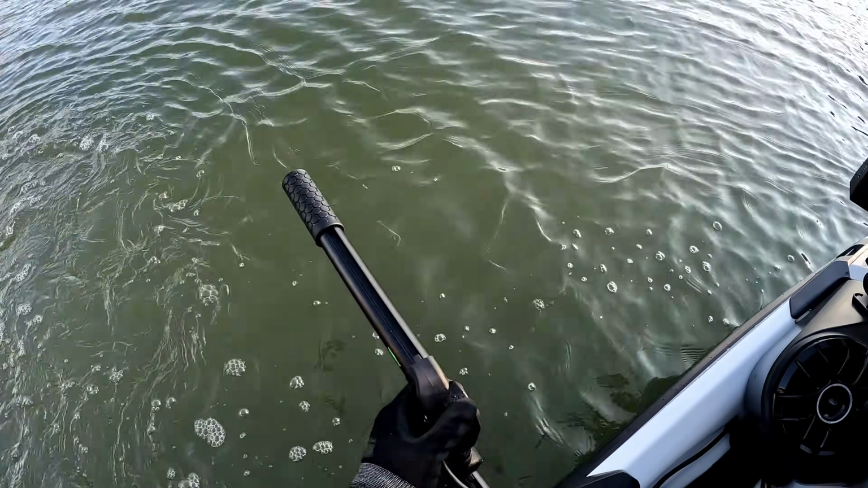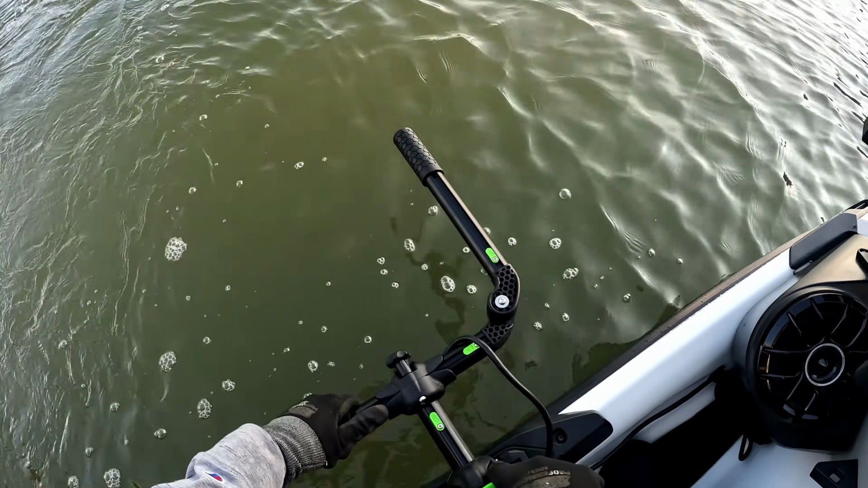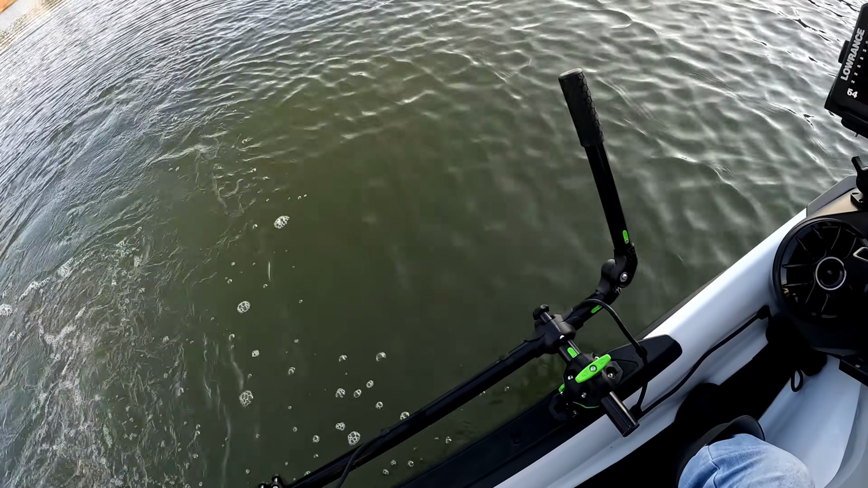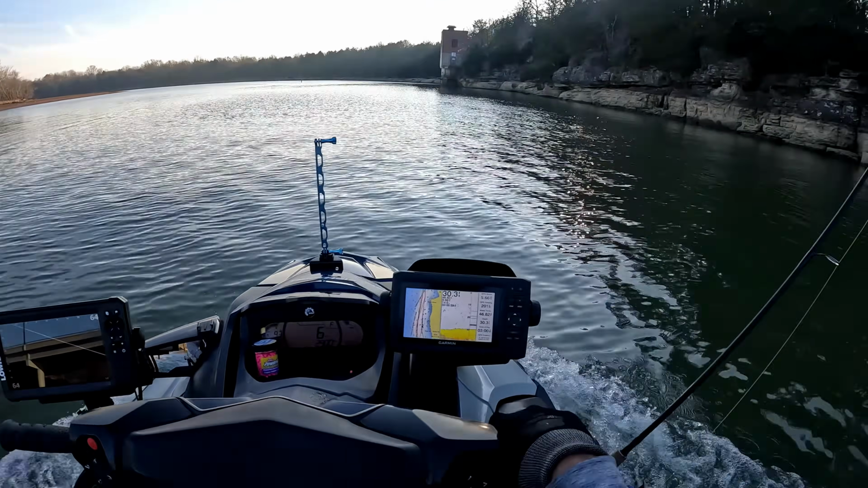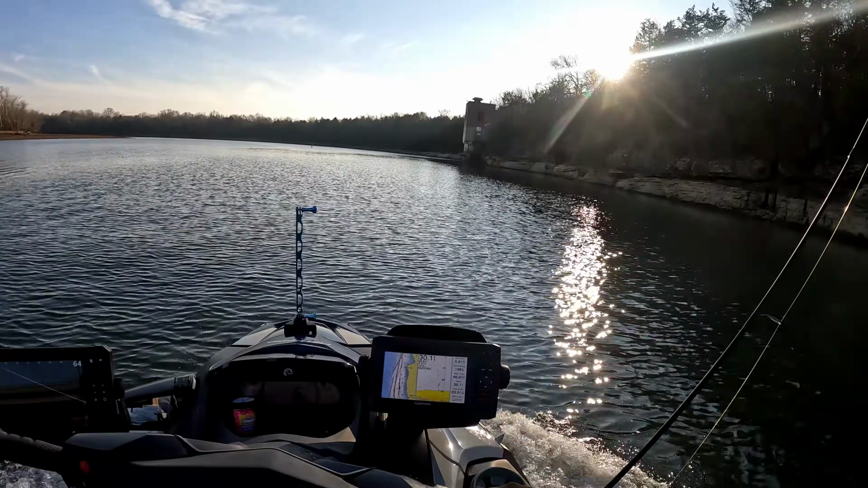So just a quick turn of the pole and pull it in a little bit. You don't have to pull it in, but I just pulled it in a little bit, tucked it in, that handle folds down, I'm good to go. Water temperature is 46 degrees. Air temperature is about 38.